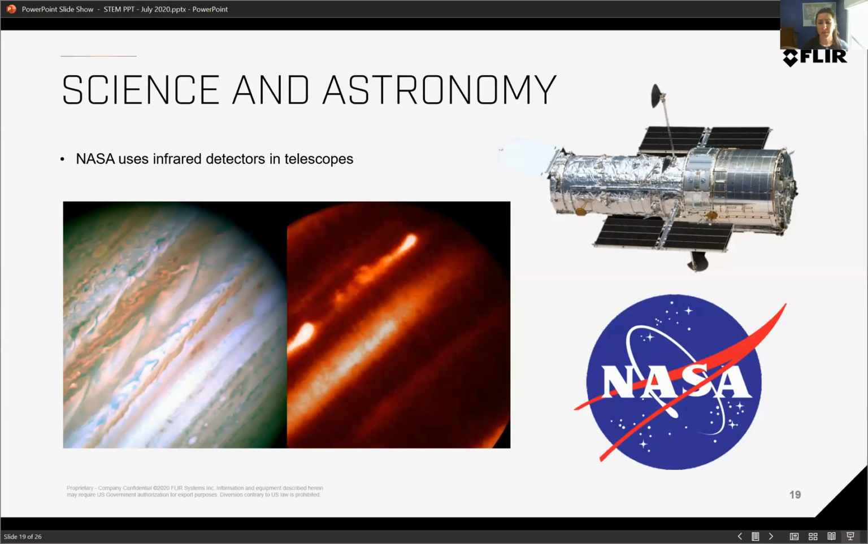We also use them in telescopes. So a lot of the space instrumentation has infrared detectors on them. You can see the picture of the planet Jupiter there. It's obviously gorgeous in visible images, but if you look at it in infrared, then you can see where the hotspots are and really tell the temperature differences on the planet and see some other things that might be going on. There's infrared detectors on the Mars rover, so they can identify patterns in the soils of Mars, and many other applications for space.